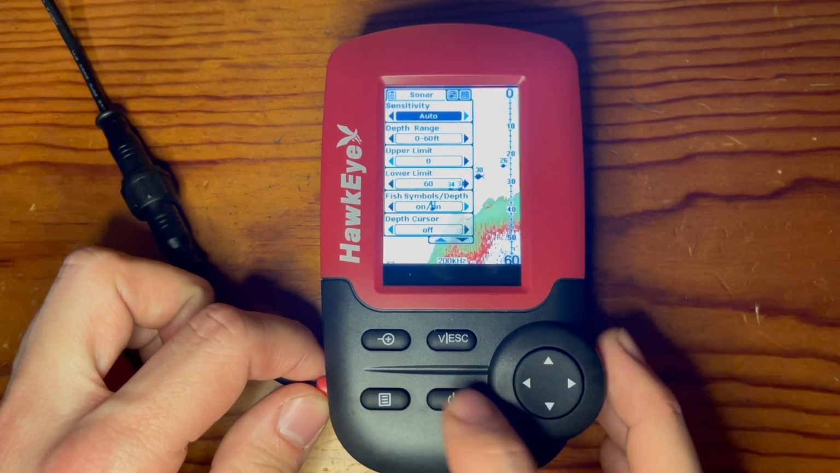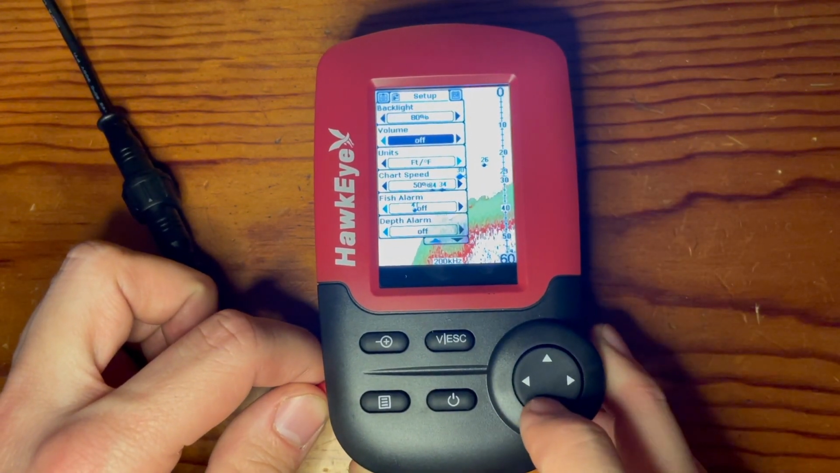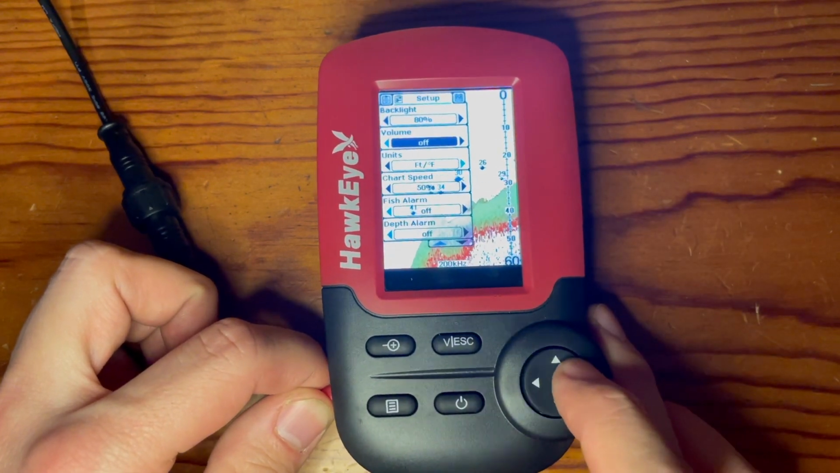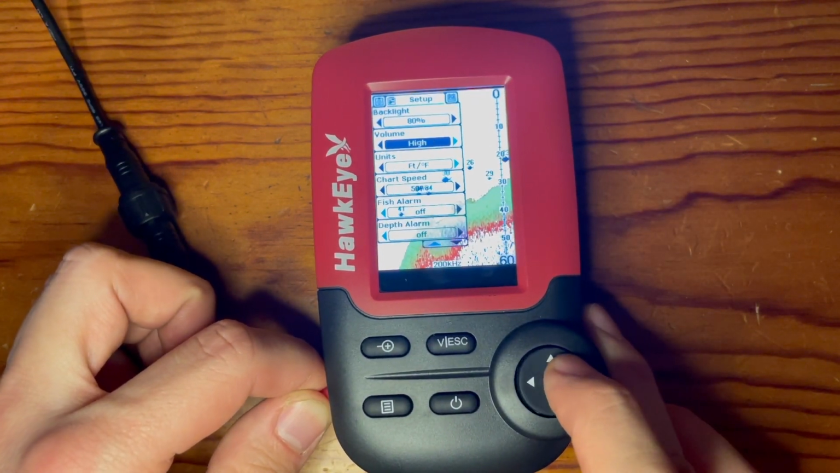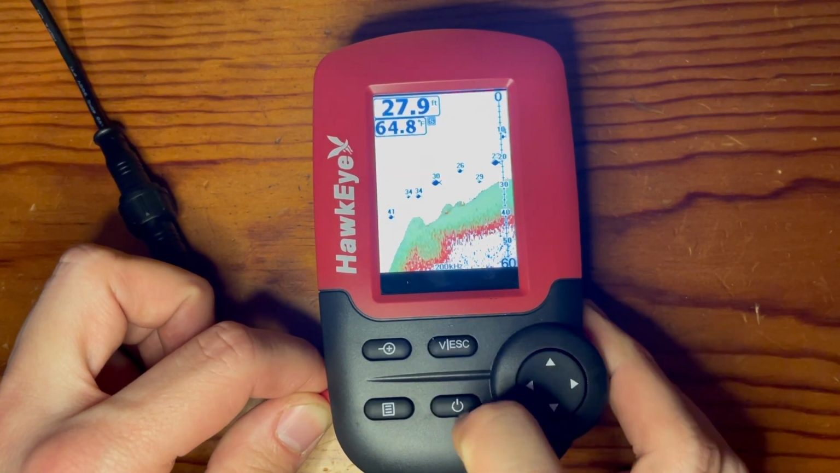To adjust the alarm and different tone, volume of the unit itself, select the menu button here on the left. Select it again to move that tab over to setup. Go down to volume, you can select between either off, low, medium, or high. And then select the escape button to save your setting.